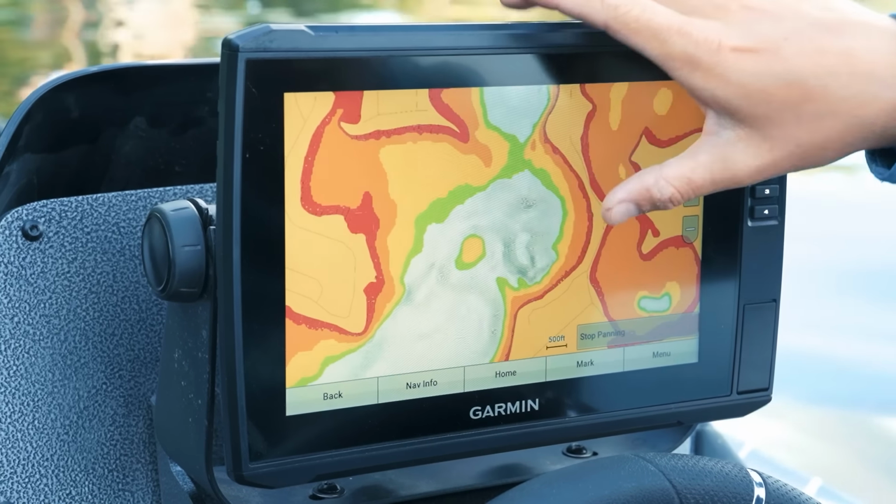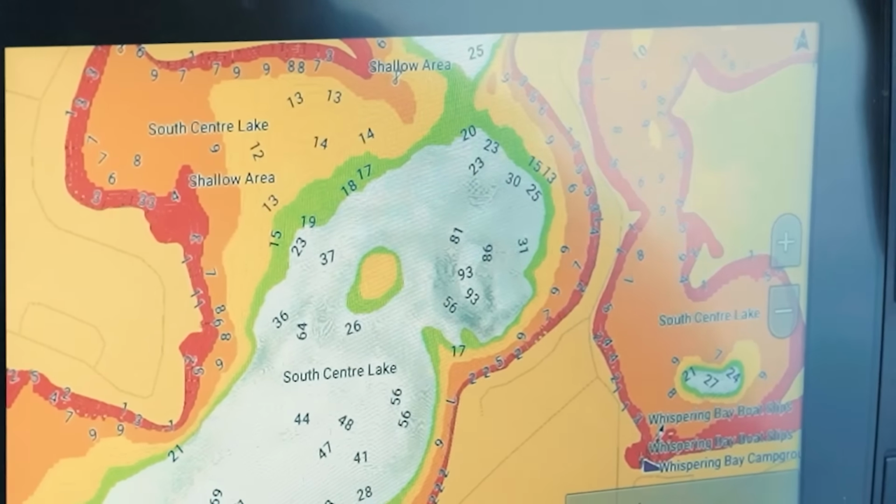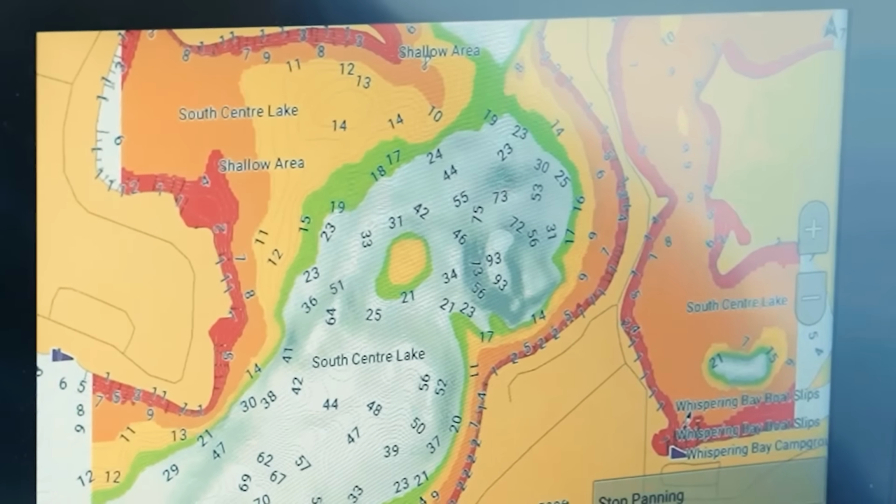So we're gonna talk about the majority in this video. Now, where the heck do you start? If you're looking at a topographic map like this one right here, how do you know where to start to look for offshore grass? And besides following the grass out from the bank, how do we find that offshore grass?